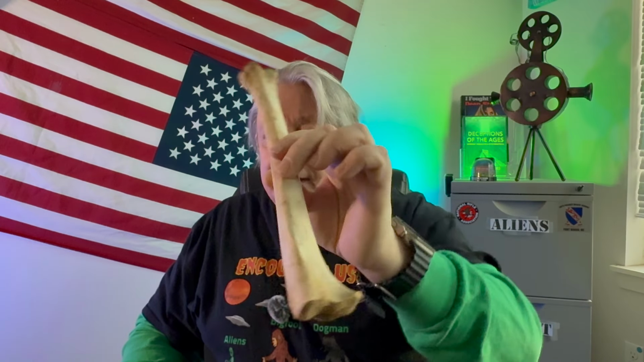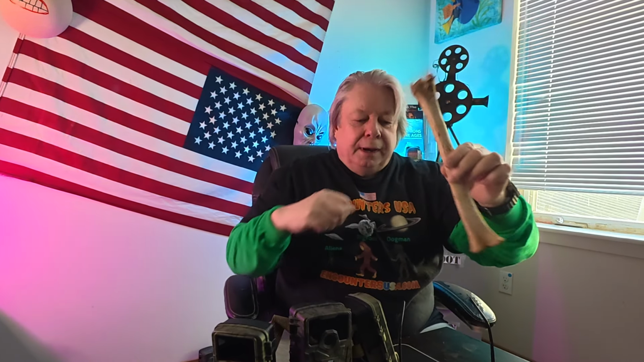If somebody wants to weigh in on these bones, please do so in the description and in the comments, and let me know what you think. Why are there no teeth marks on these? And did somebody strip the meat off these with their hands? That's the question I'd like to hear somebody answer.